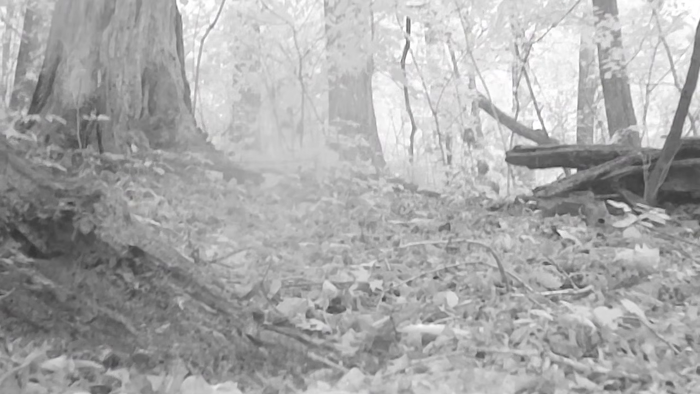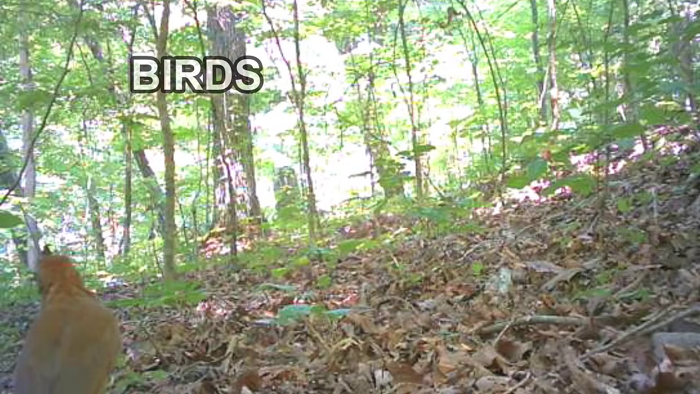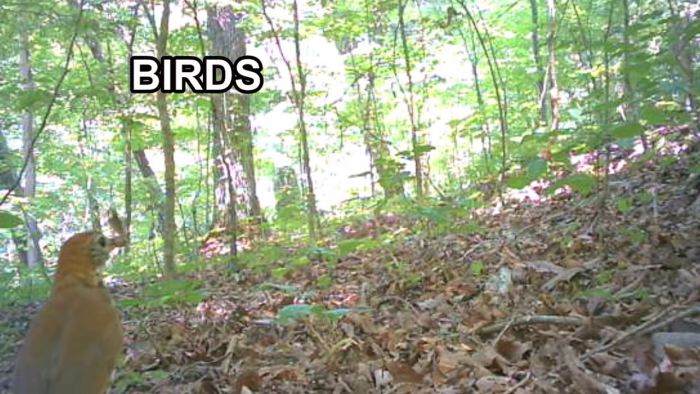He didn't like my cameras. Here's one picture, and I'll stop it here. Looked like he had a deformed paw. But he moved on. Well, that's the bear on the ridge. But don't worry, they'll be back next year. And the birds are next.